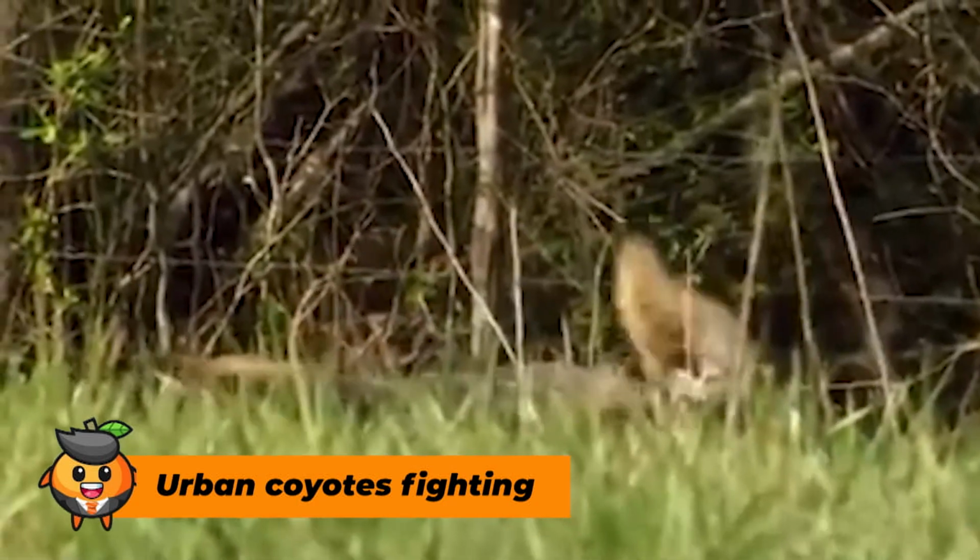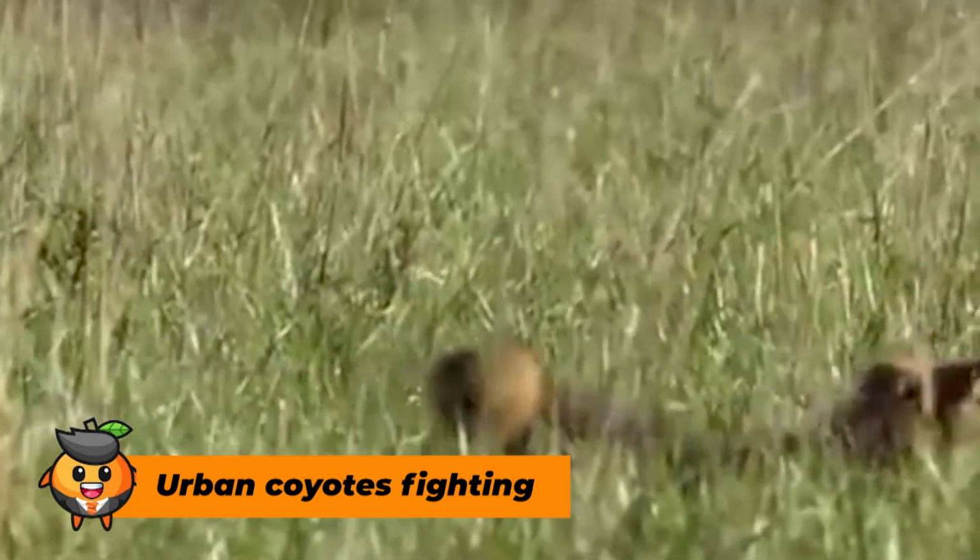Urban coyotes fighting. In this footage, what you see are urban coyotes fighting with an intruder that had invaded their territory. If you know anything about these creatures, you know they're territorial, which explains what you're seeing in the footage. But what makes this trail cam footage special? If you pay attention to the video, you'll realize that the coyotes are making absolutely no noise, which is very uncharacteristic of such dog-like creatures.